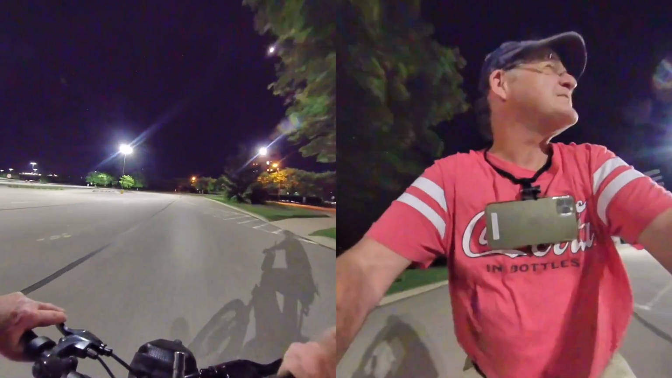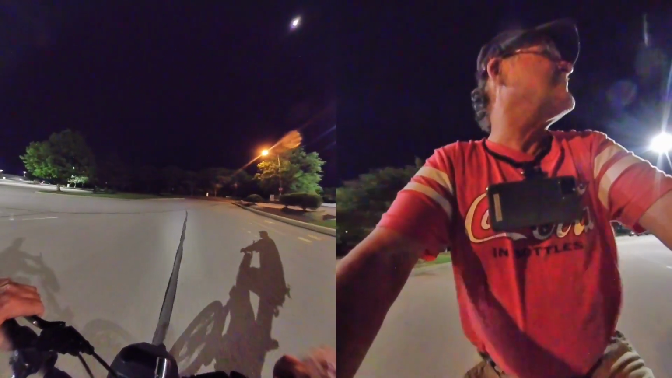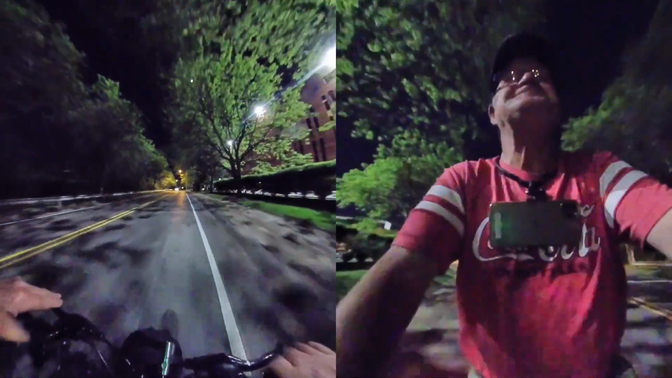So I can't wait to get to the trail tomorrow and see what kind of range I can get with this thing. You know, I'm pretty anxious to see what the story is with that. We'll see, right?